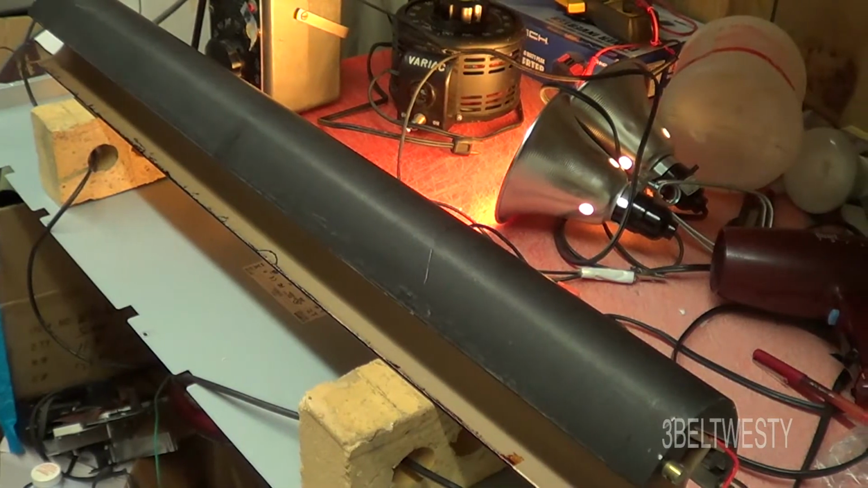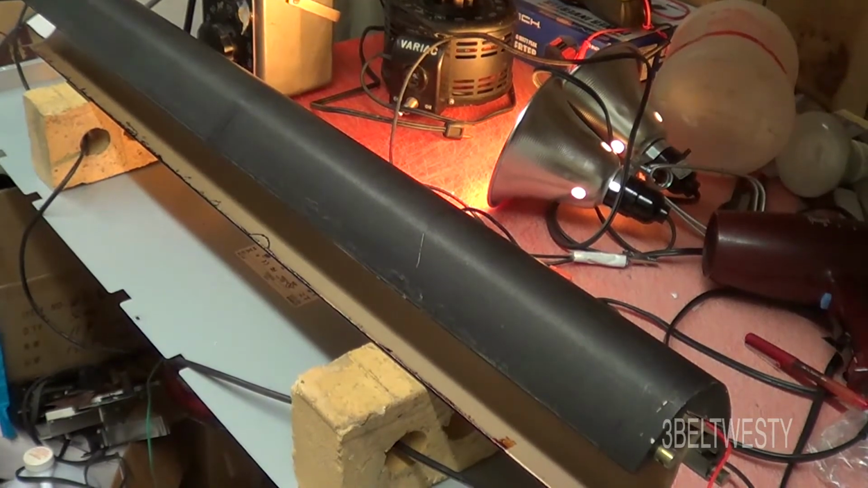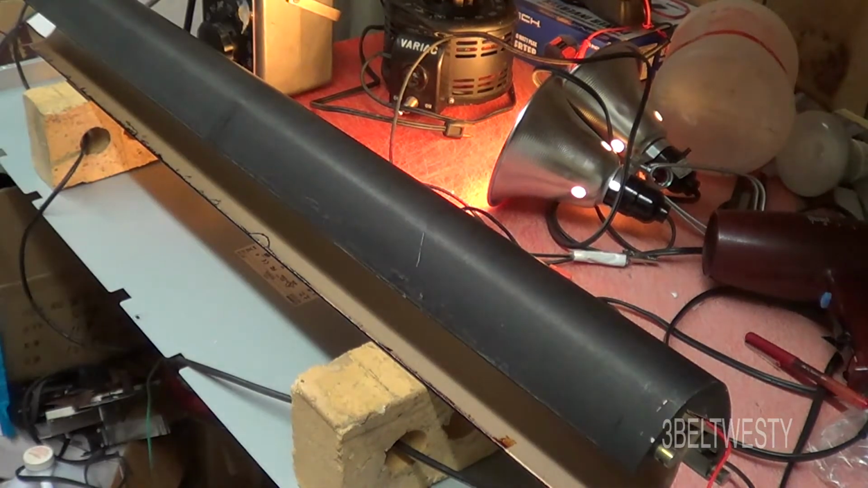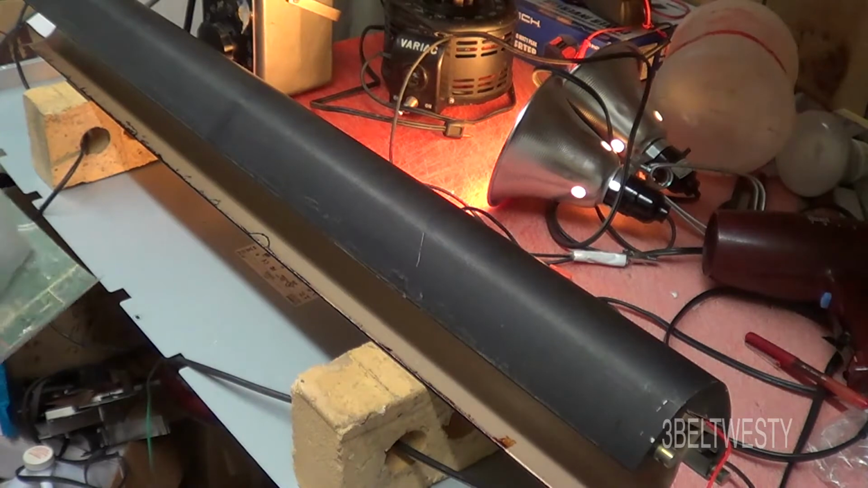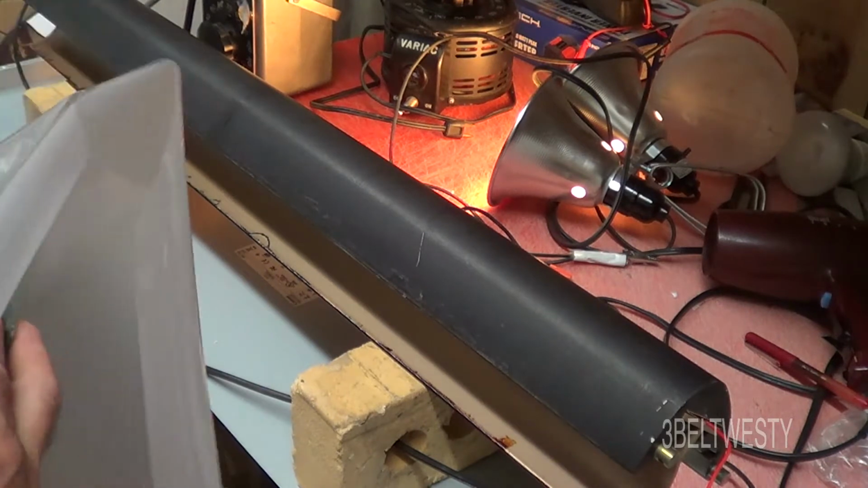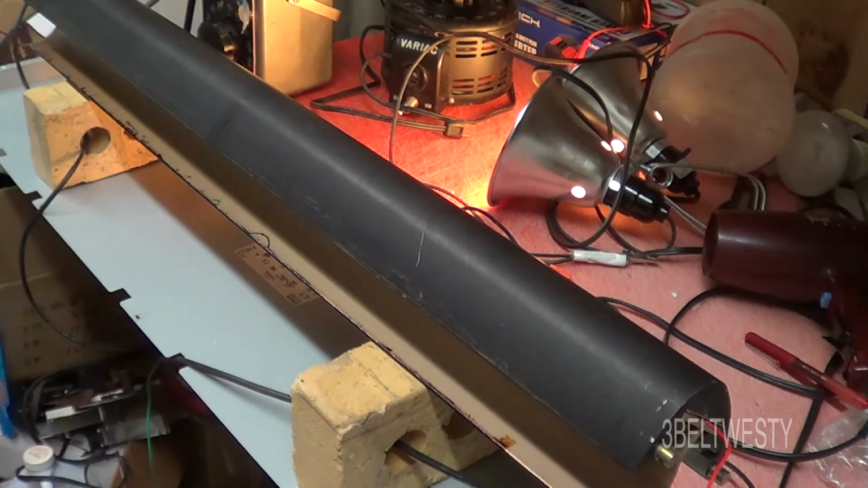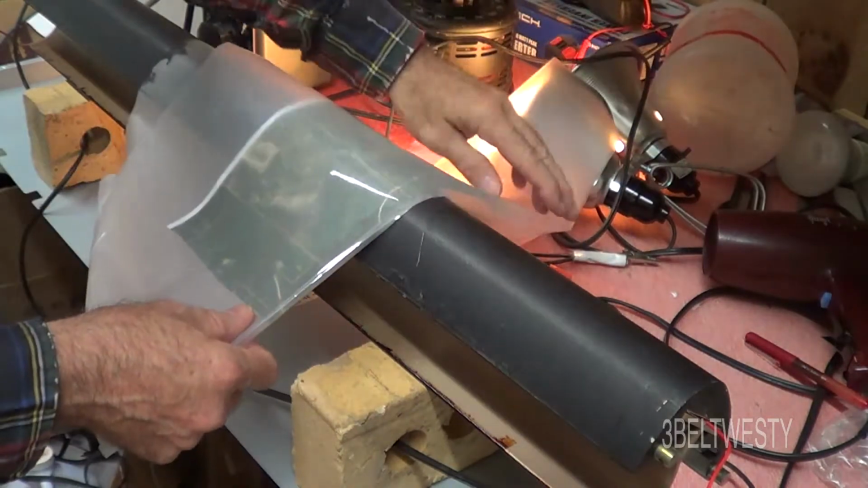Okay, I've got just the one shoe there. Got a piece of lamination film, and I put a piece of inkjet the customer had, to see if this actually...